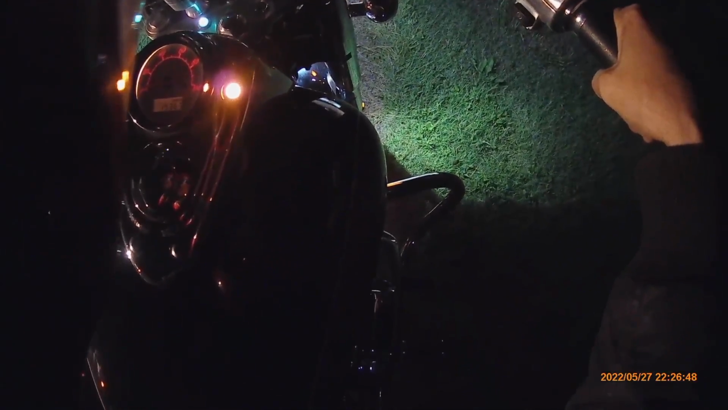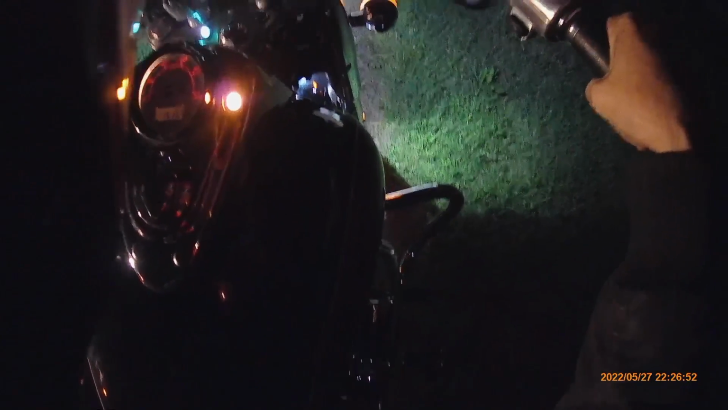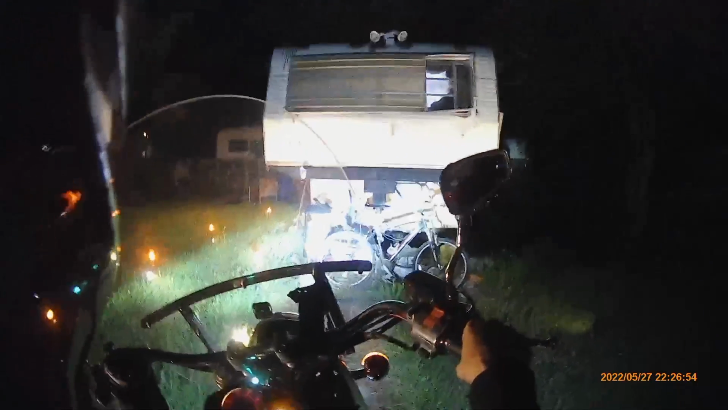At least this thing's reliable. It doesn't work well in the rain though. It sucks in the rain. It's probably low on fuel, actually. 1,536.3 miles on it.